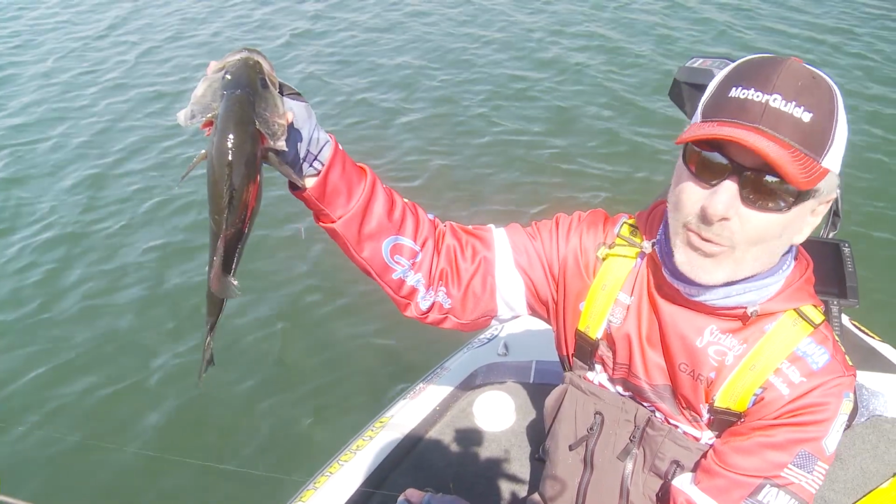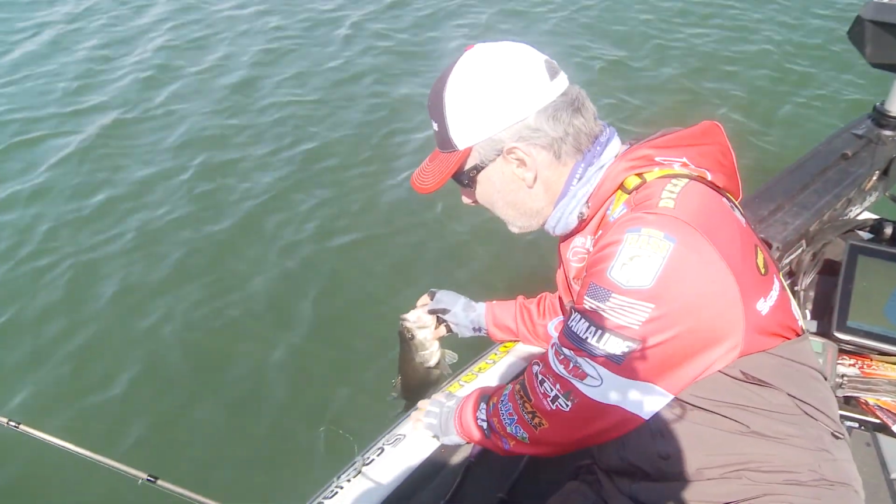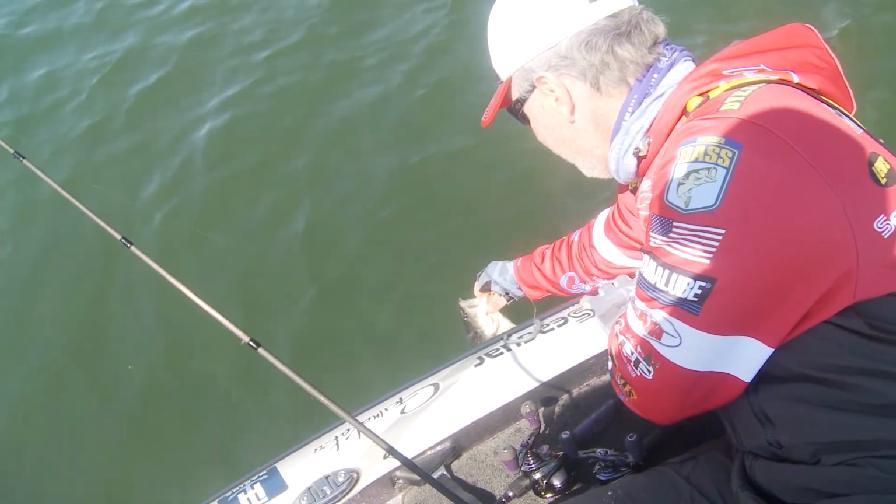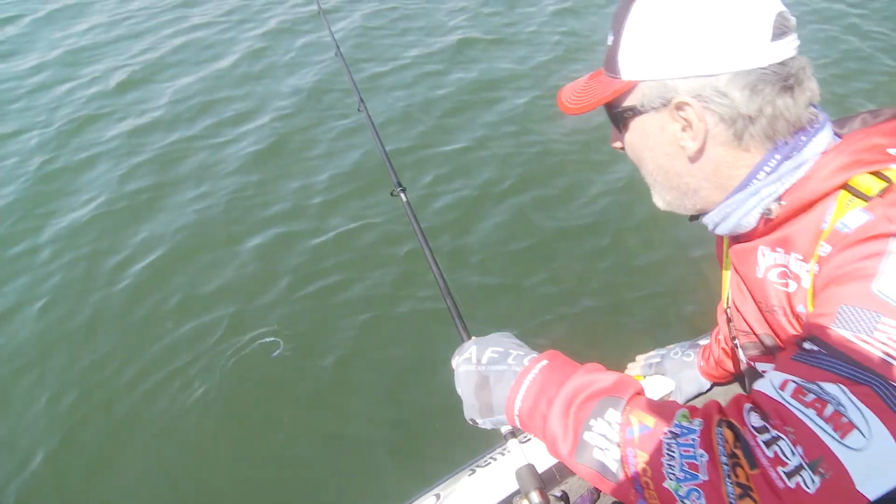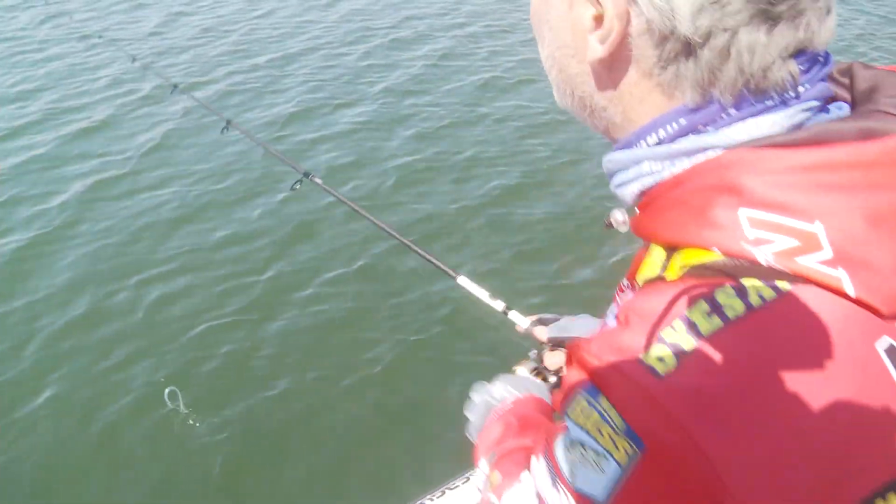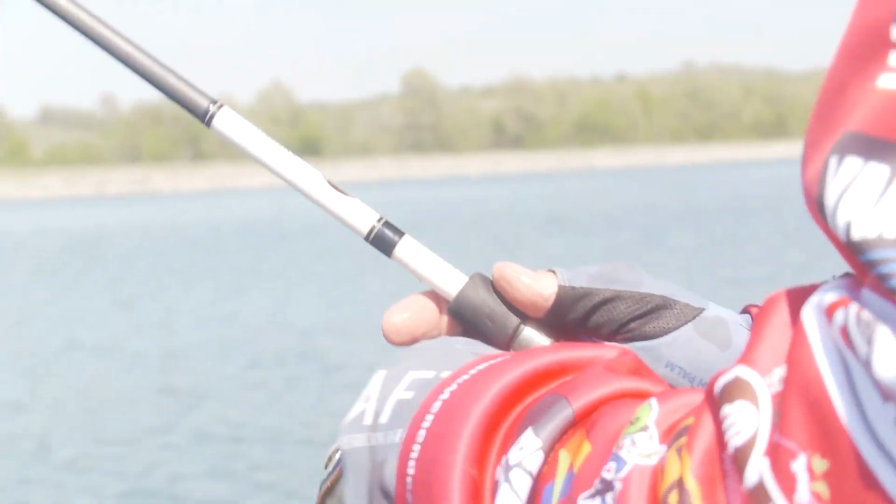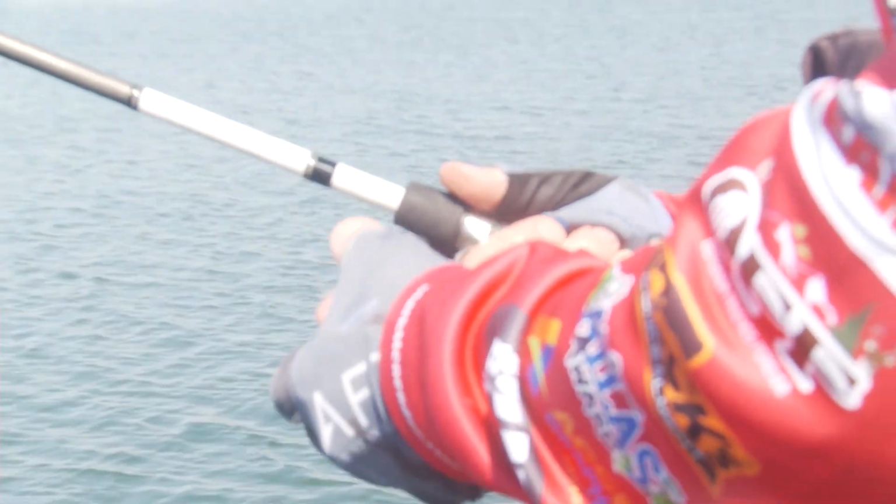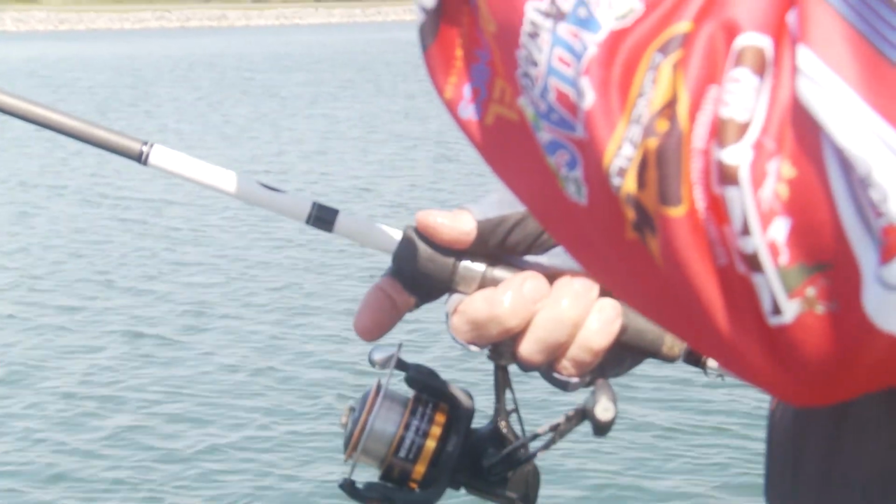Like I said, you never know whether he's a 6 pounder or he's a 2.5 pounder. You never know. Don't know if he's a 6 incher either. A worm just falling, weightless, and then it just gets heavy. It is an effective way to fish. There's no doubt about it. So darn effective. Just natural, that thing just falls.